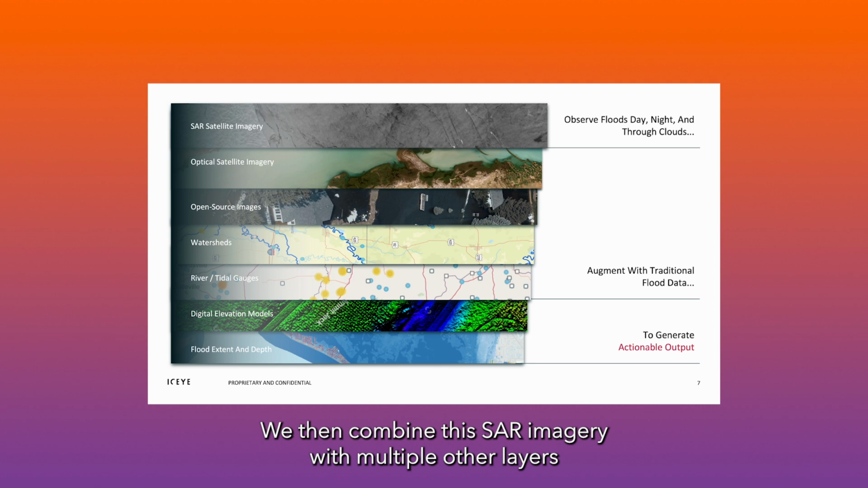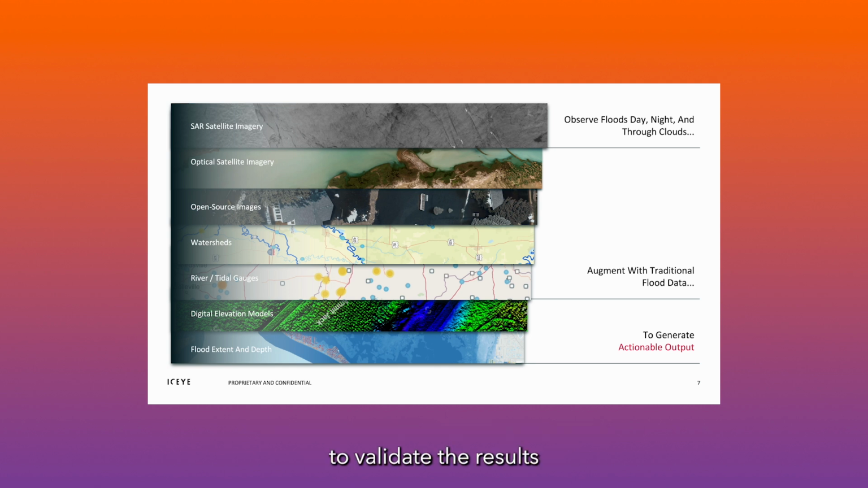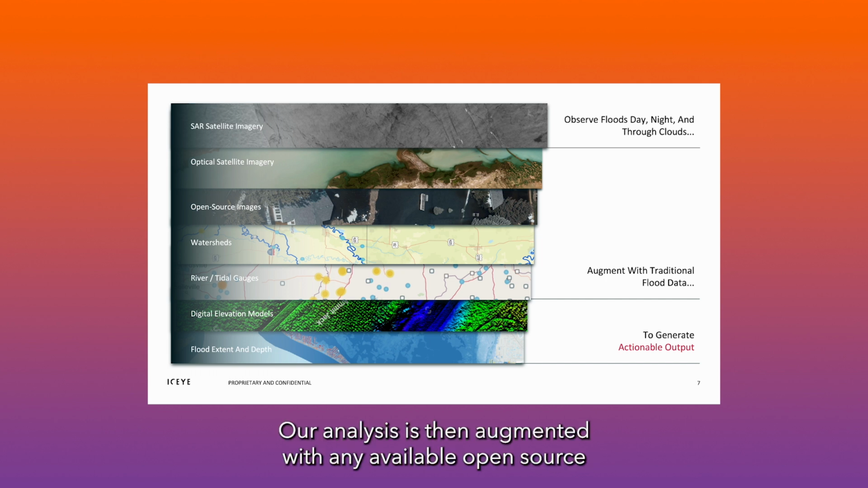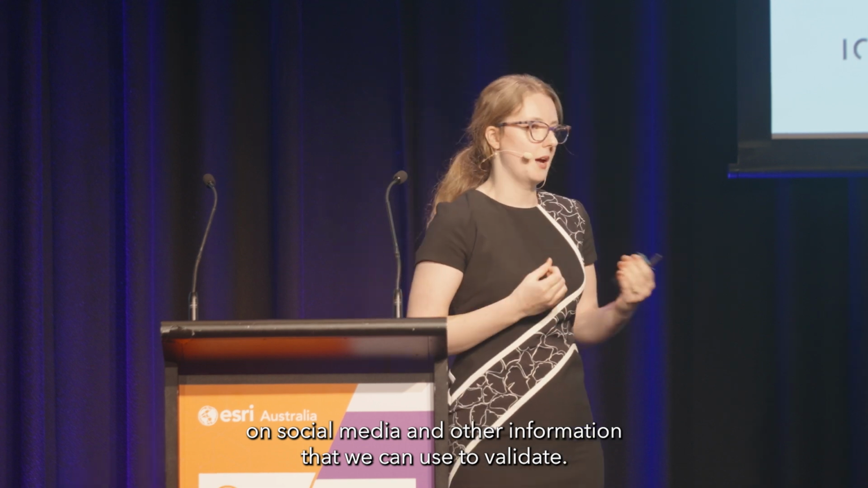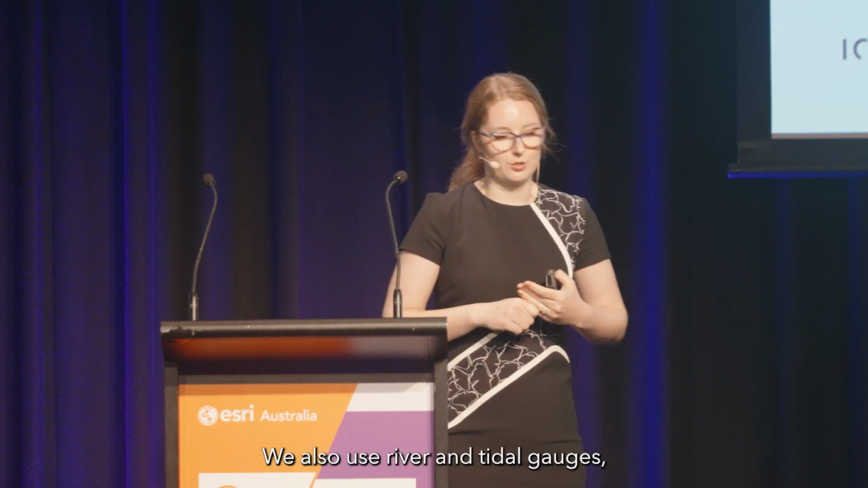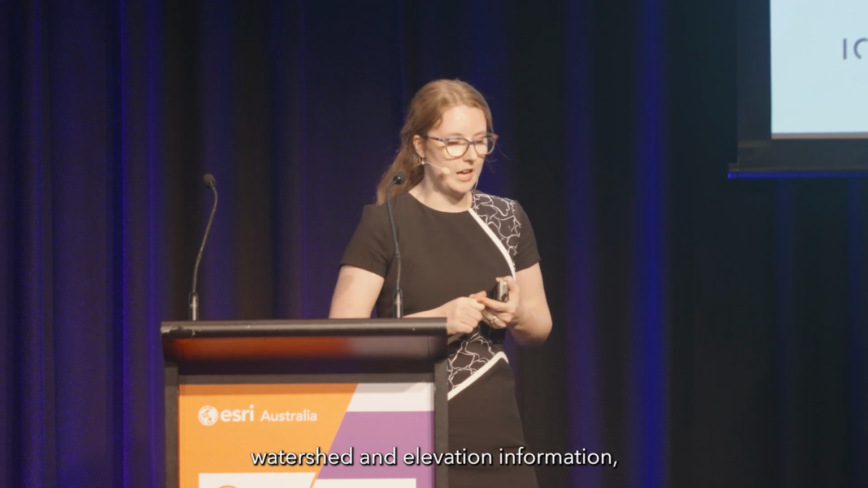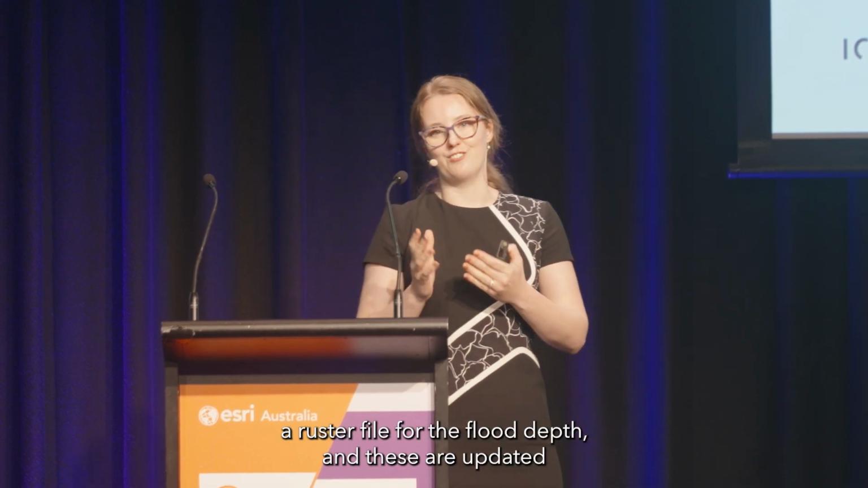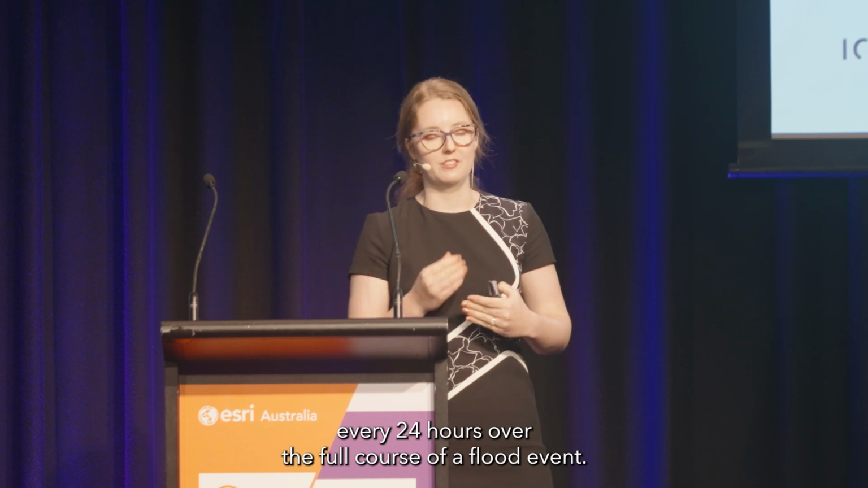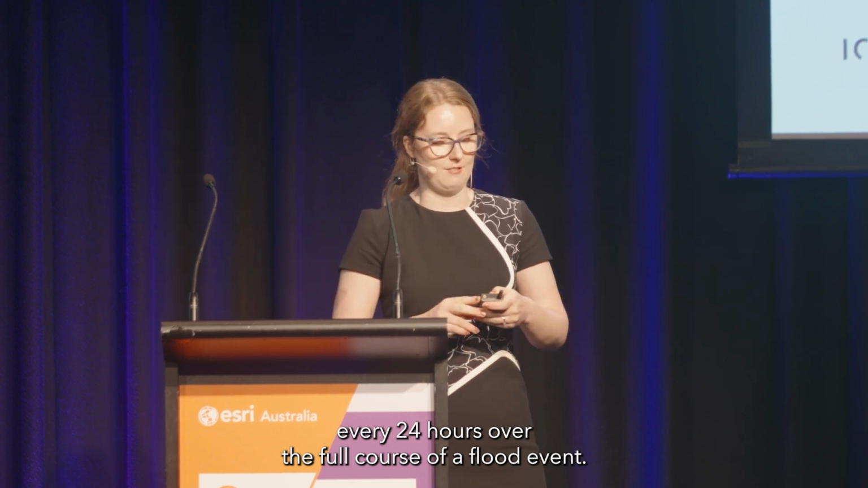We then combine this SAR imagery with multiple other layers to validate the results within 24 hours of a flood event. Our analysis is then augmented with any available open source and aerial imagery, and we actually scour the web for videos and photos on social media and other information that we can use to validate. We also use river and tidal gauges, watershed and elevation information. And the result is a vector file for flood extent and a raster file for the flood depth. And these are updated every 24 hours over the full course of a flood event.